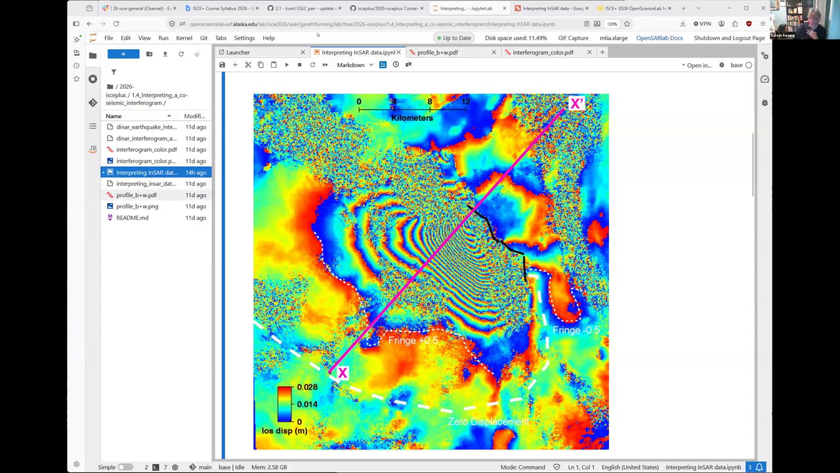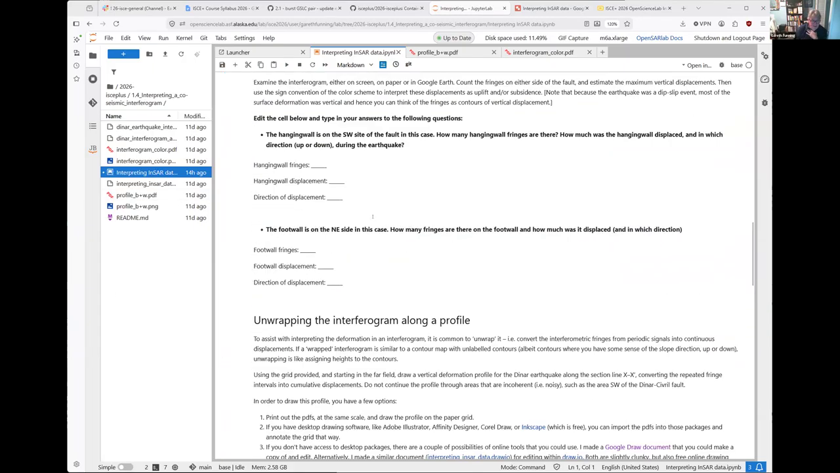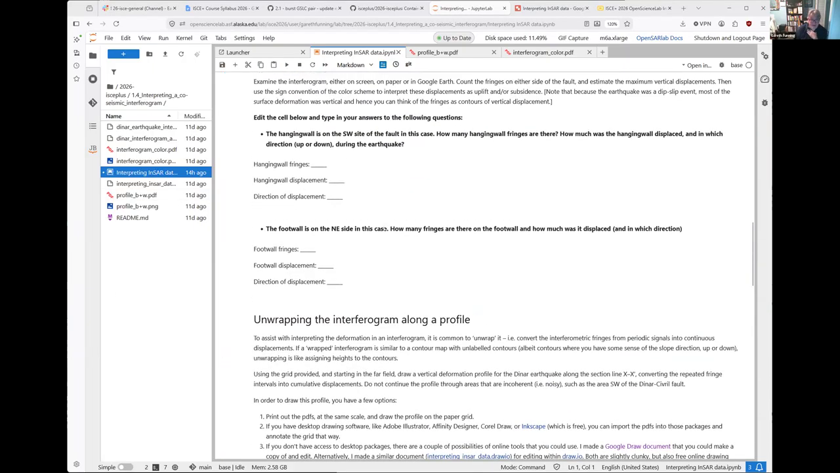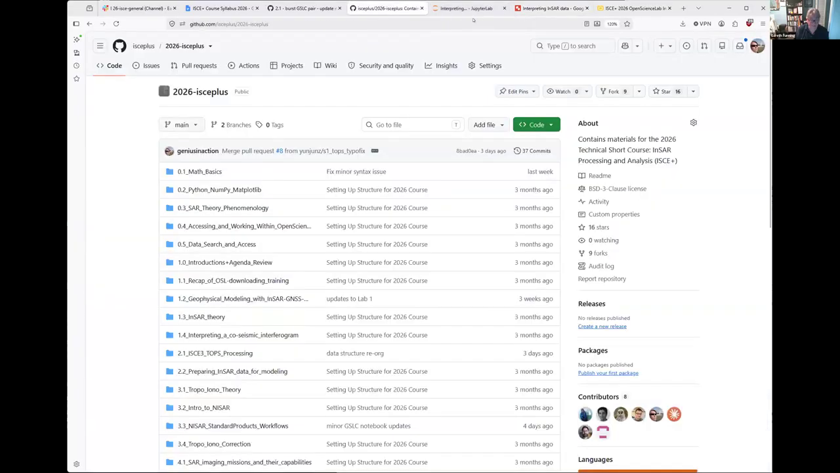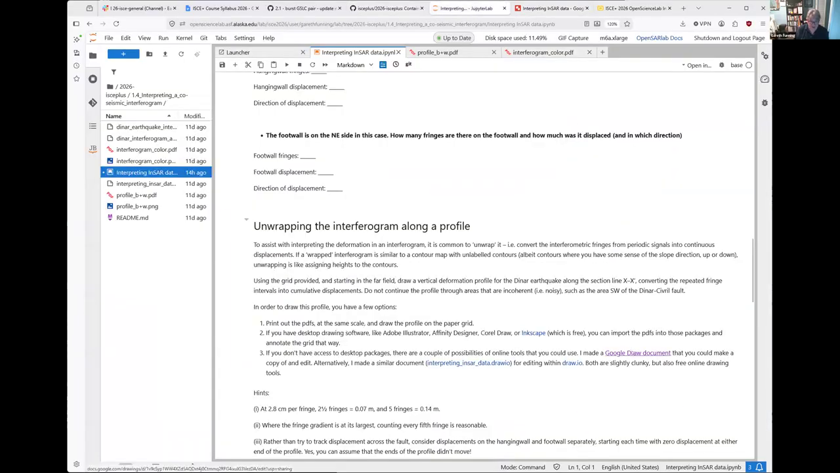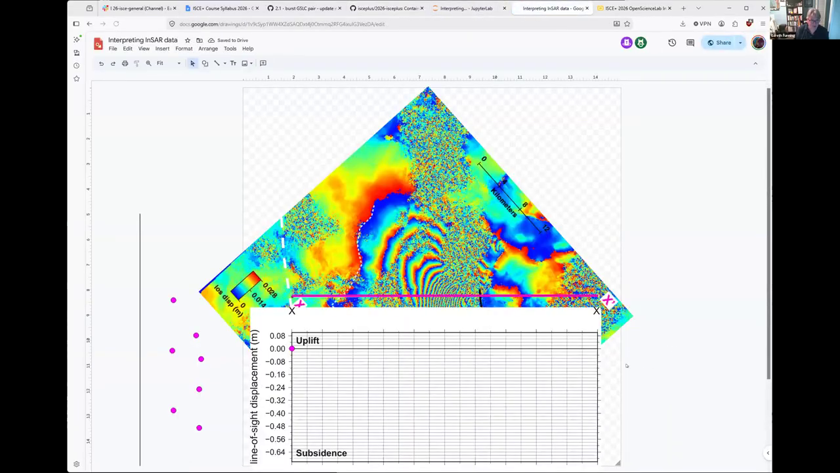Anyway, so yes, what I have concocted is, instead of having to print out the interferogram and print out the grid and lay one over the other, I have made a Google Draw document, which I showed you right here. If you click on the link to the Google Draw document, it will take you here, where I have neatly aligned the grid with the interferogram and rotated the interferogram so that it aligns with the grid.